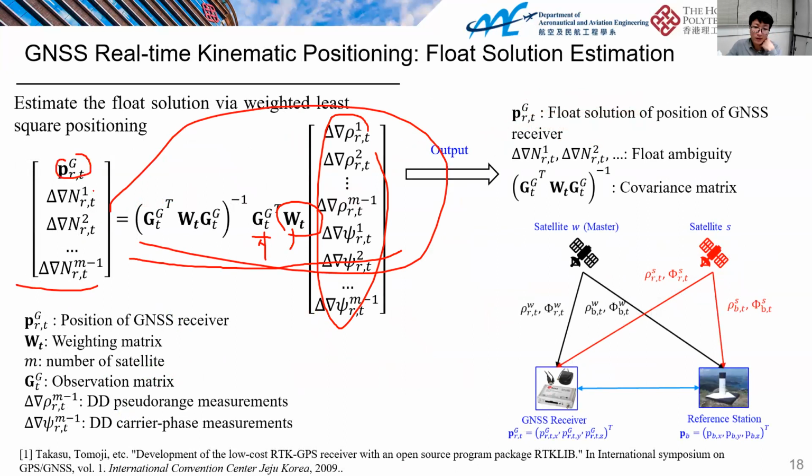Here's the position. Here are the double difference integer ambiguities for the first satellite, the second, and the M-1 satellite. Okay, finally, what do we get after the float solution? After we do the float solution estimation using weighted least squares, we get the position, the double difference ambiguity, and the corresponding covariance matrix.